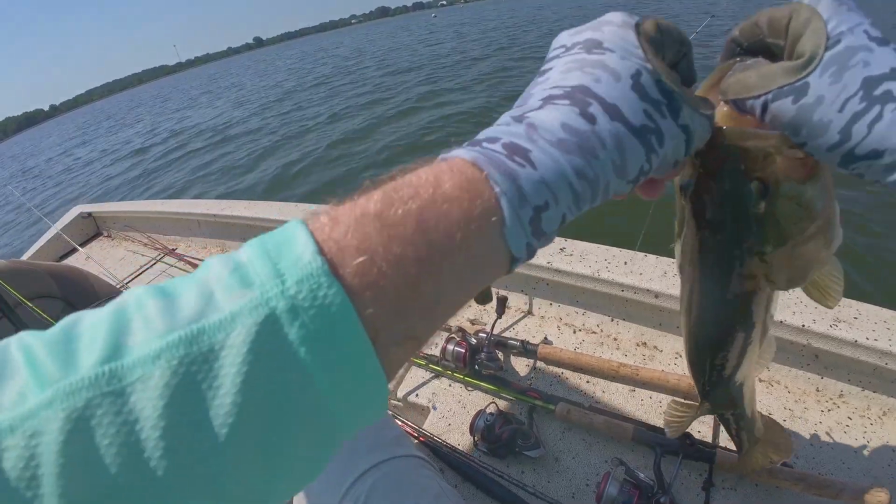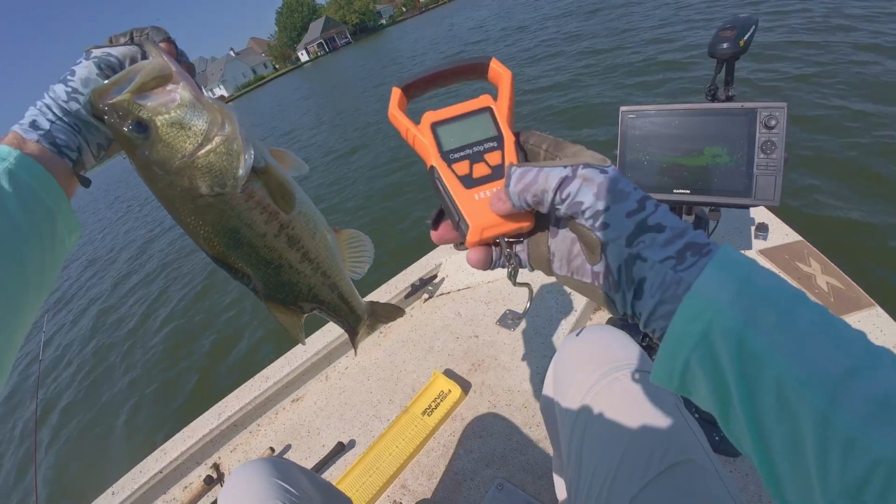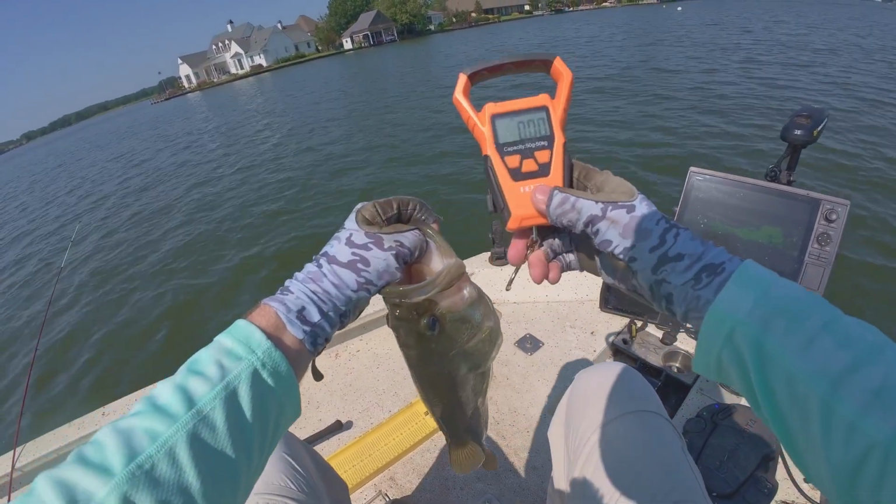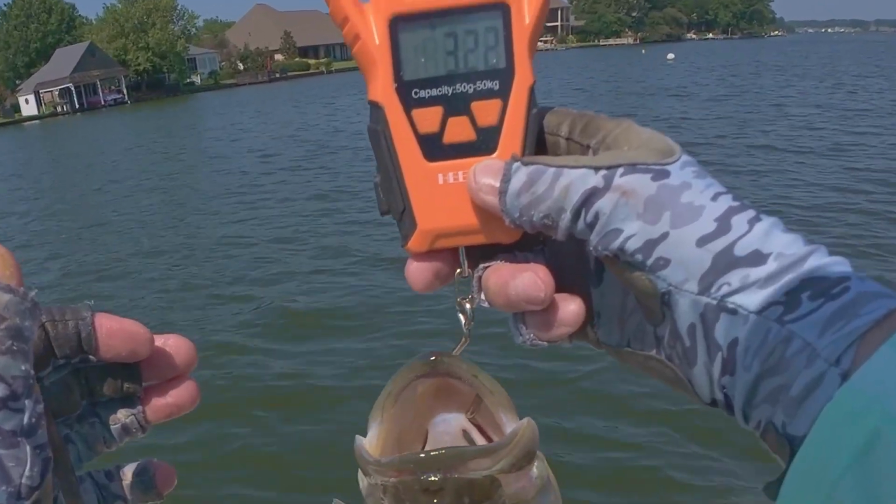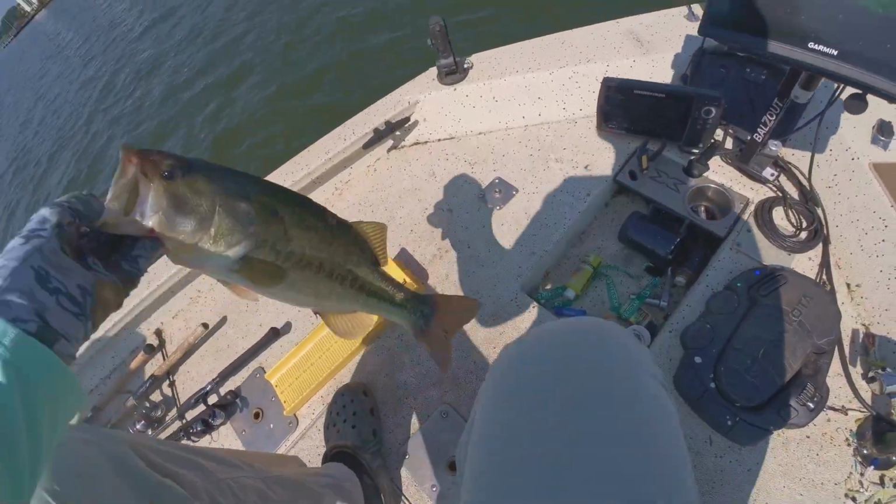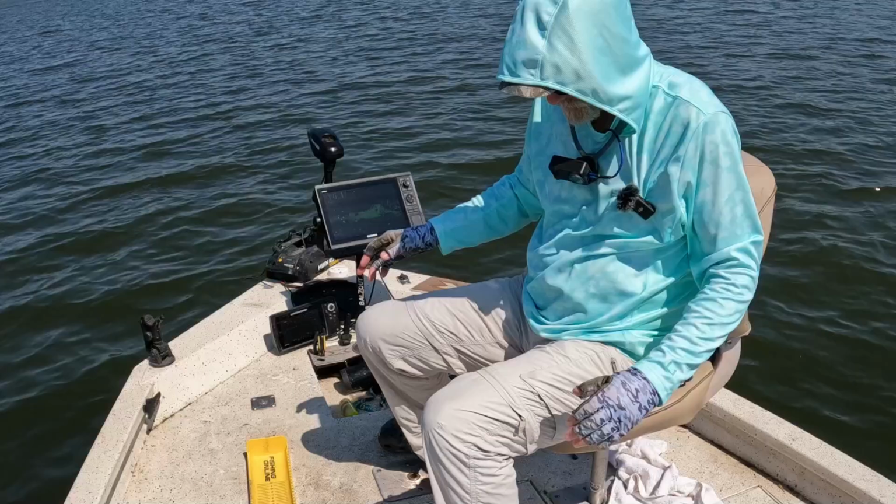Two and a half, 3-pounder. We'll wait just for the heck of it. Zero that. Oh man, 3.25, 3 1/4. Bad, man. Look at that sucker. Get back in there, dude. Wrong species.